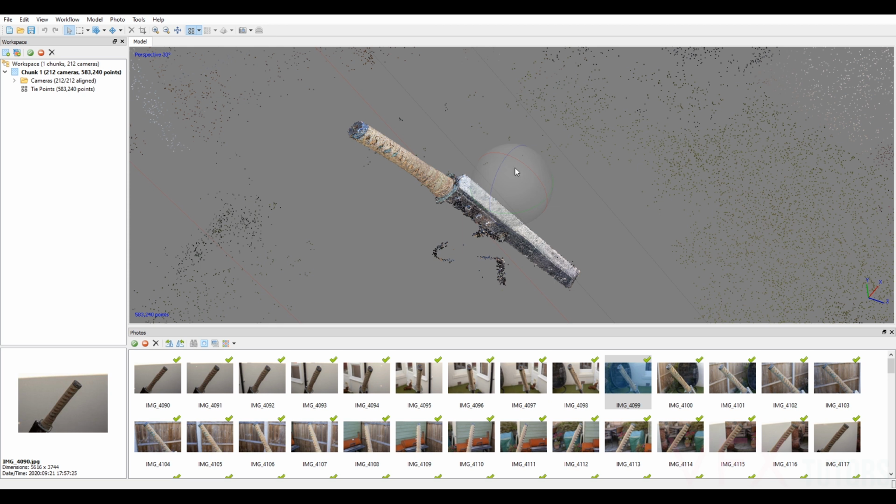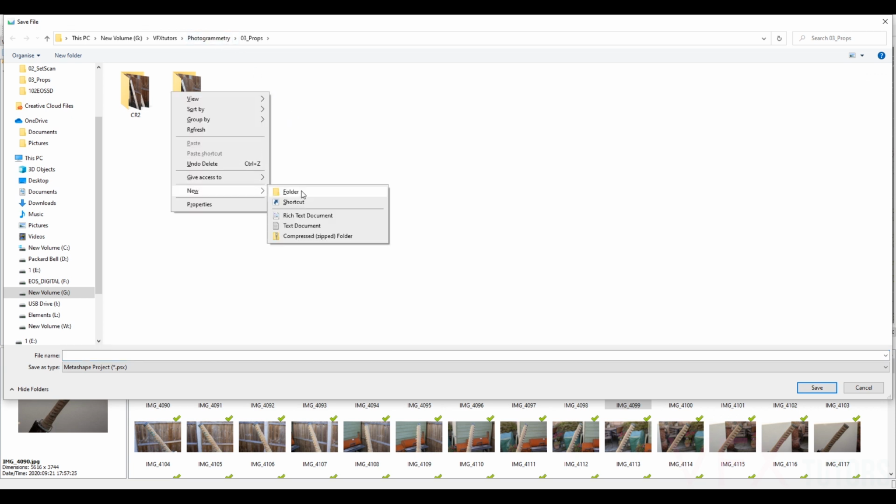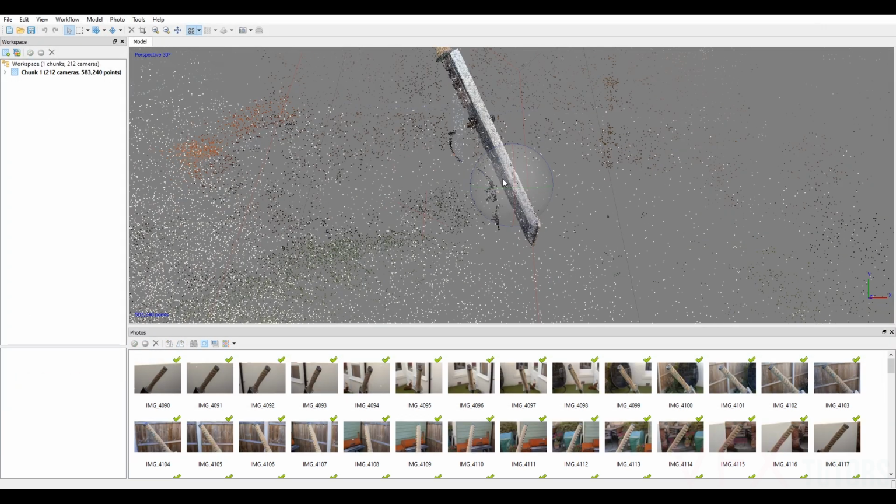Cool, so probably what you want to do now is save it. So I'm just going to File, Save As. It's going to make a new folder. Scan. I'm just going to call it prop sword V01 and save. Cool, and that should reset.